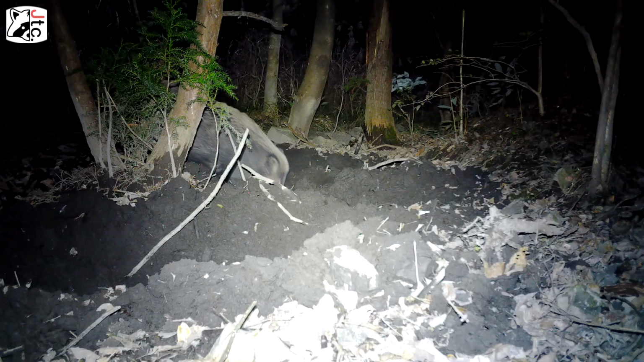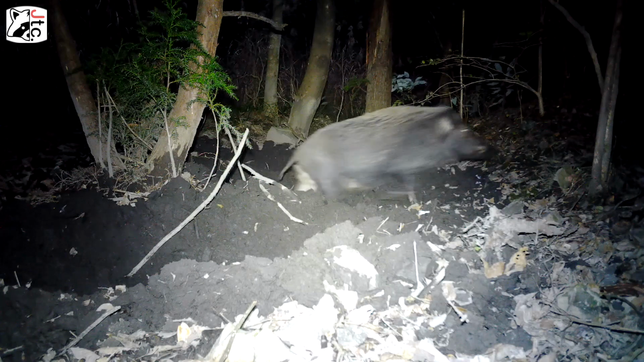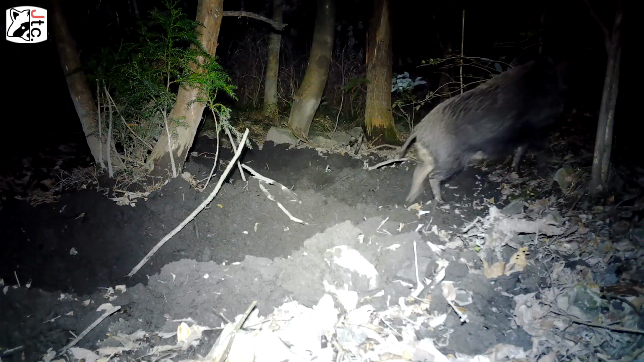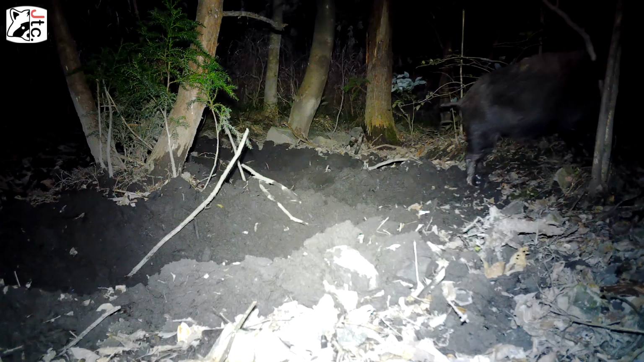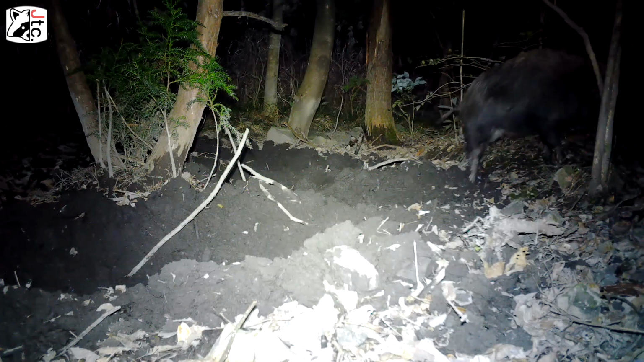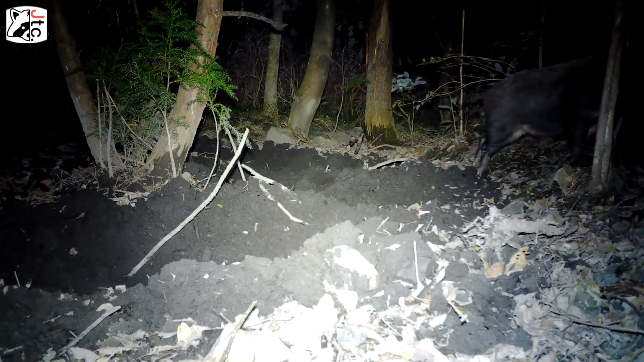Checking it out. Ooh, sniffing around in the mud. And just kind of passing on by. Scratching. You see how he's scratching on that tree there? I think that's what one of the other boar was doing on a rock, getting a little scratch.